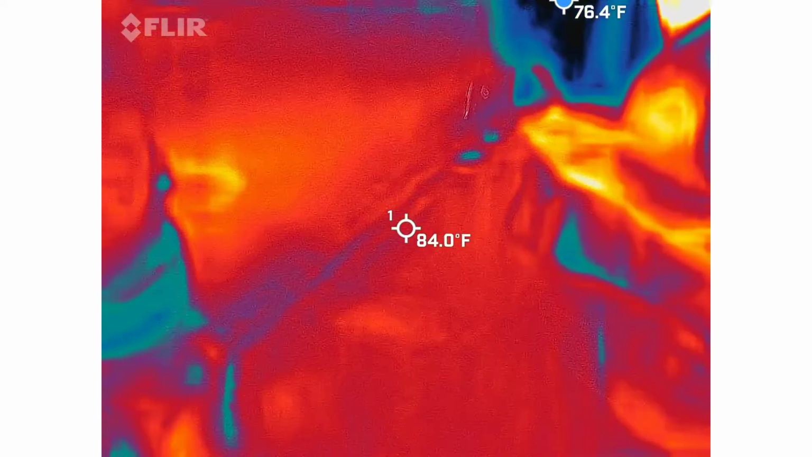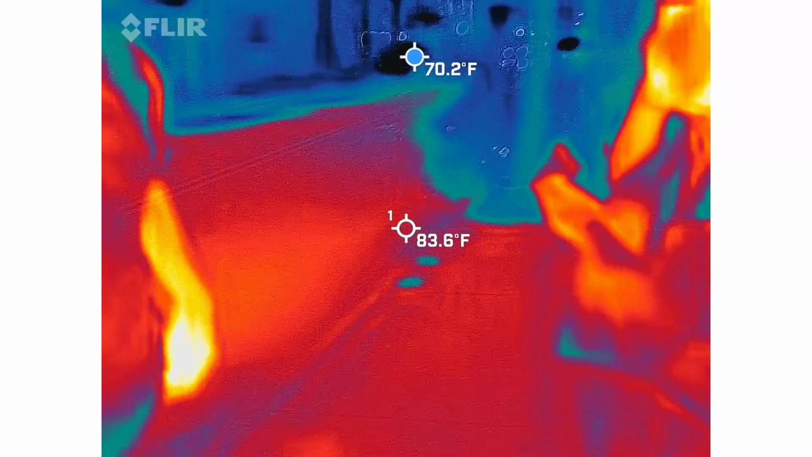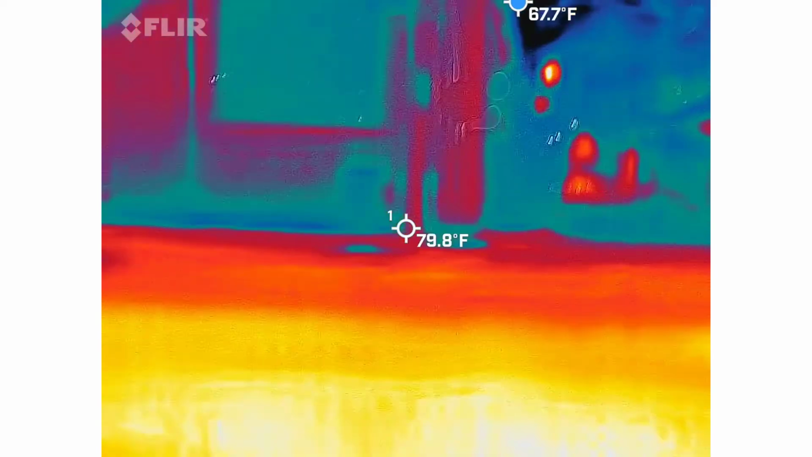Want to get some footage of down that alley. Remember, the other tour groups didn't sign up for this. We did. Right. So again, you want to point that at the alley, Floyd. Just be kind of casual. It'll be good. You don't need to necessarily be up in the air with it.